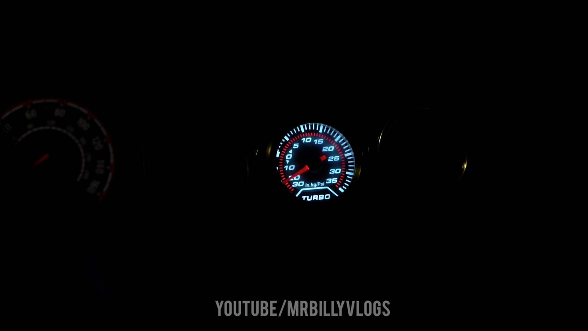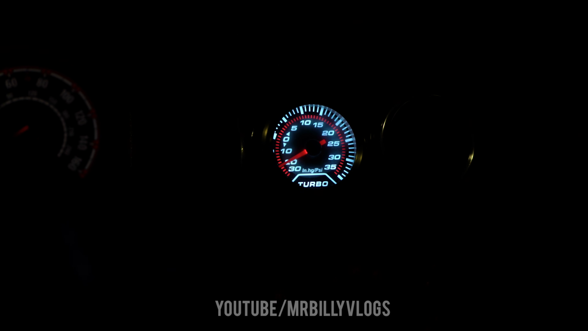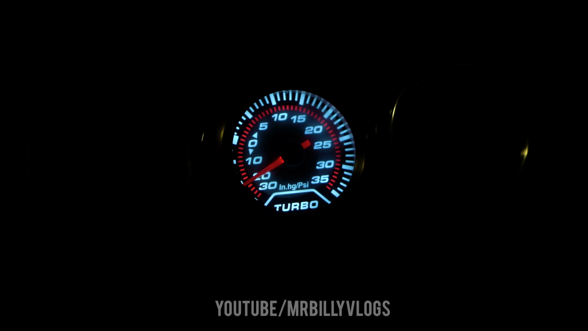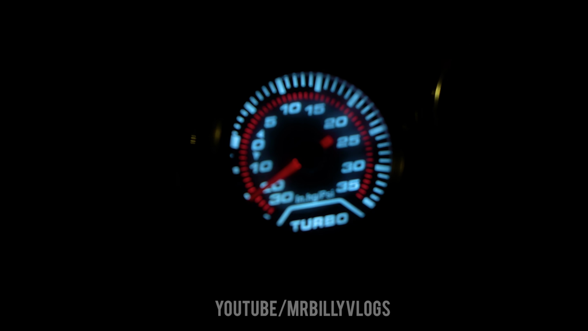The reason why I need a recirculation valve is because apparently this car has a vac leak. Now this car doesn't pull like it should. It should be about 260, 270 brake. It feels nothing like that. Like my Audi S3 is 300 and this feels nothing close to that. So can anyone let me know if that boost gauge is reading right? Because I don't know, so someone let me know in the comments.